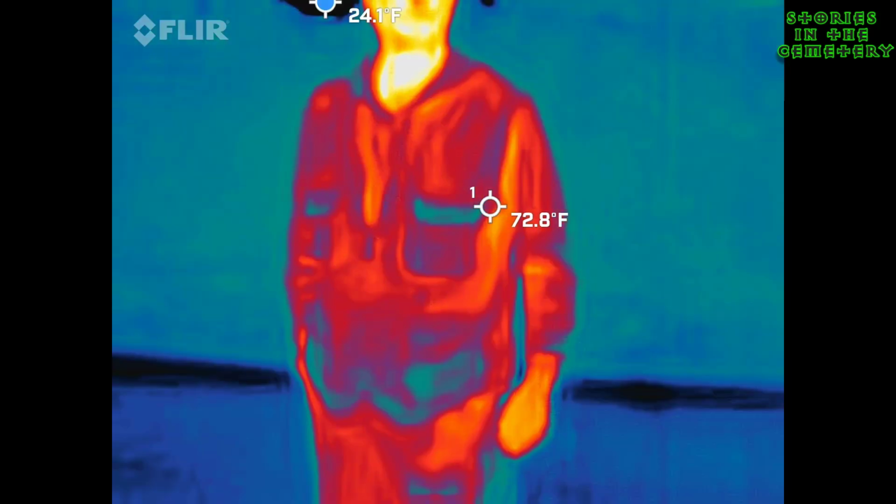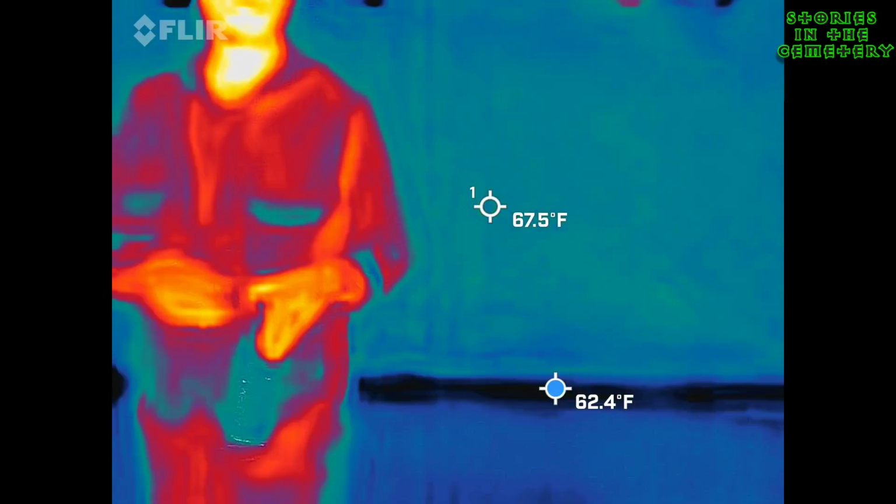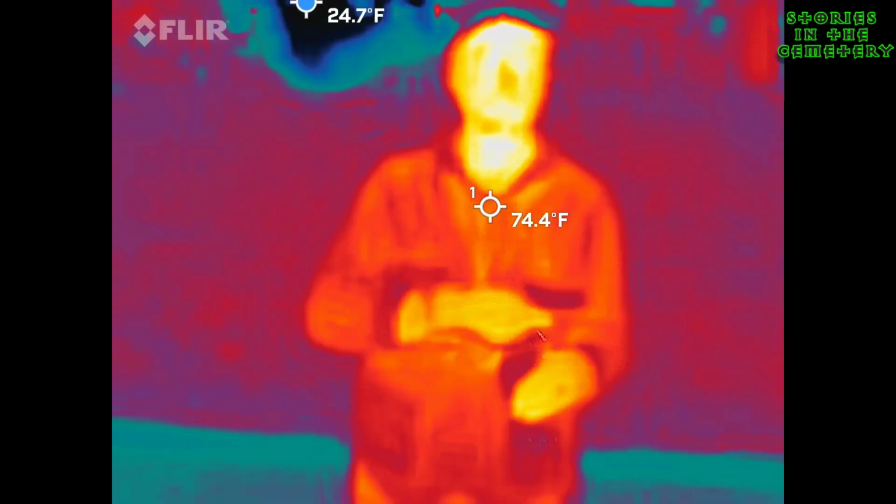So do we have another figure going on? Nothing. Damn it. Well, Christie's, we're looking for temperature readings. I mean, I haven't been focused in here. I know, because a lot of times when I'm talking, I've been focused on the direction that I'm pointing this.